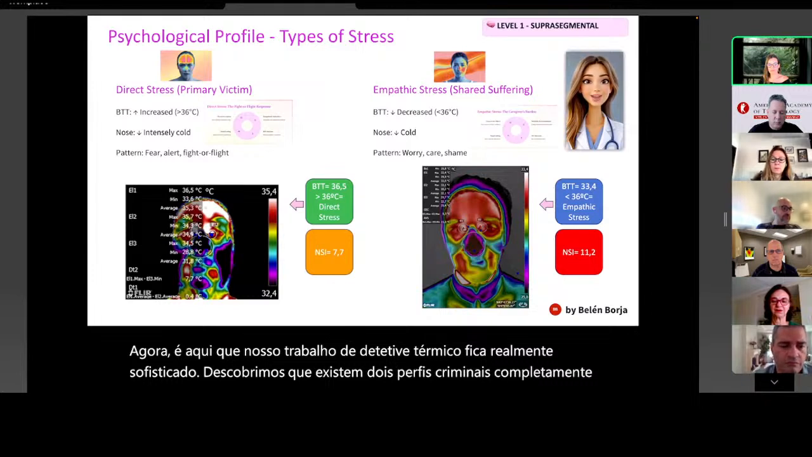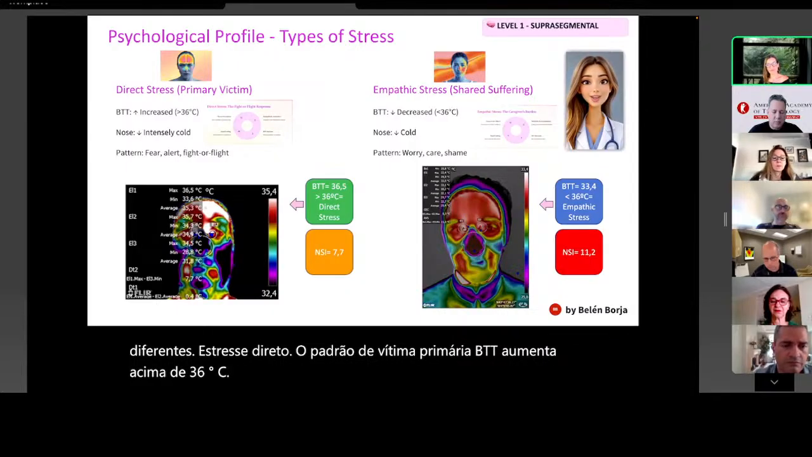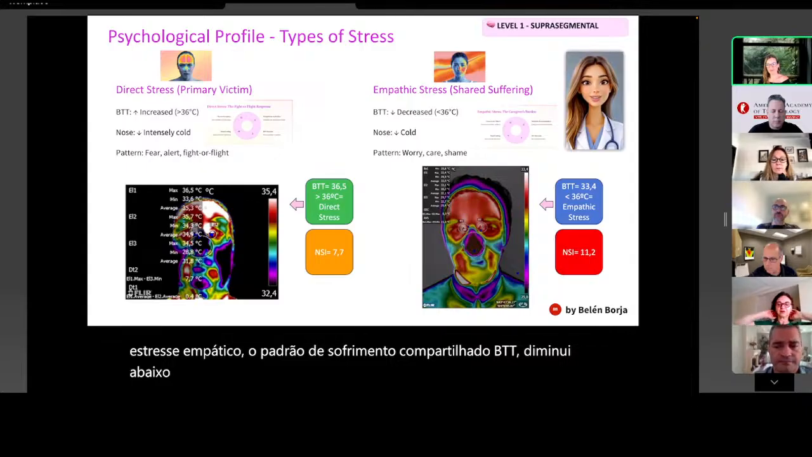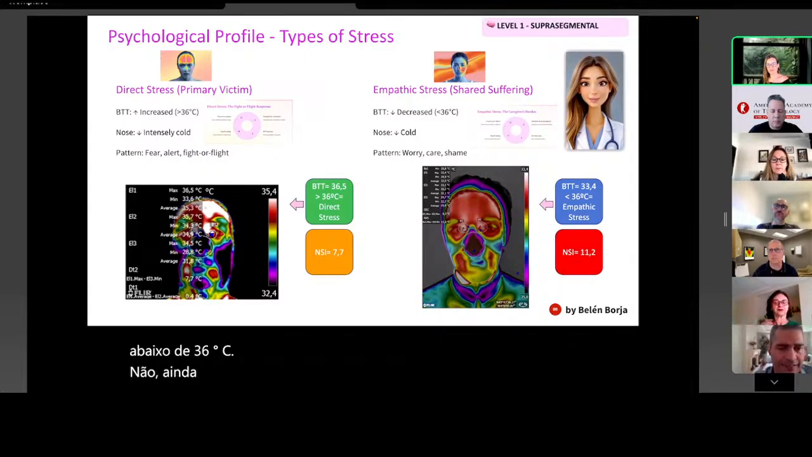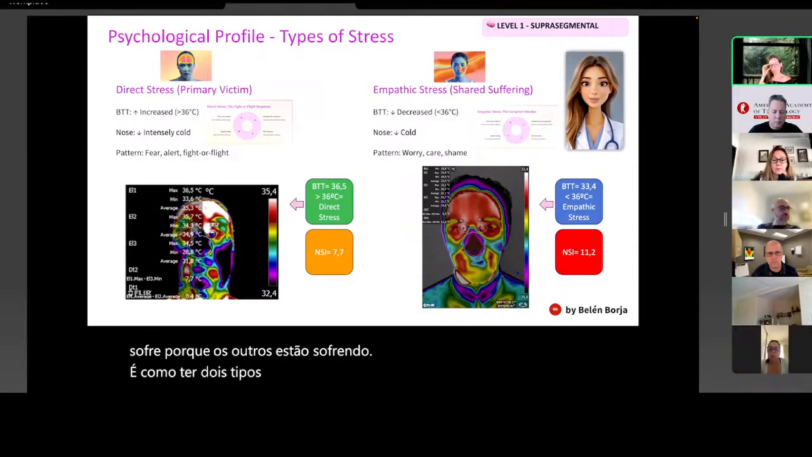Direct stress, the primary victim pattern. BTT increases above 36 degrees Celsius. Nose gets intensely cold. This is fear, alert, fight or flight. The brain is on fire, working overtime. But empathic stress, the shared suffering pattern. BTT decreases below 36 degrees Celsius. Nose still cold. This is worry, care, shame. When someone suffers because others are suffering, it's like having two different types of crimes with completely different thermal fingerprints.